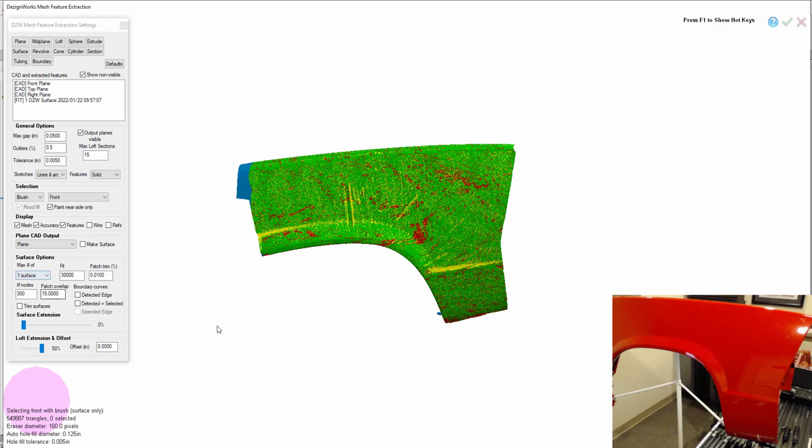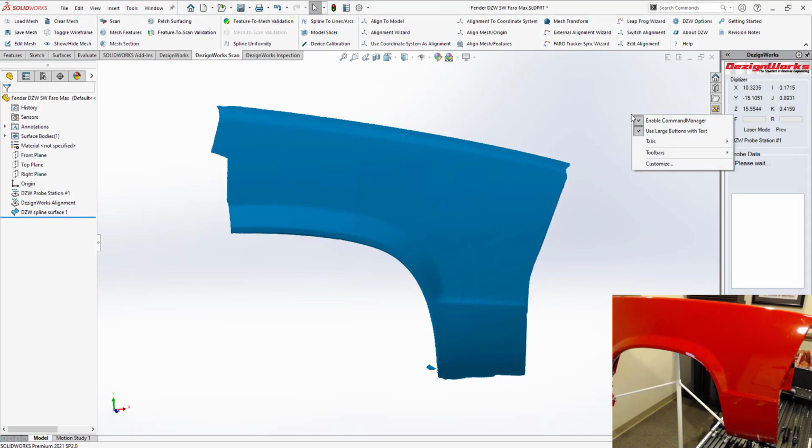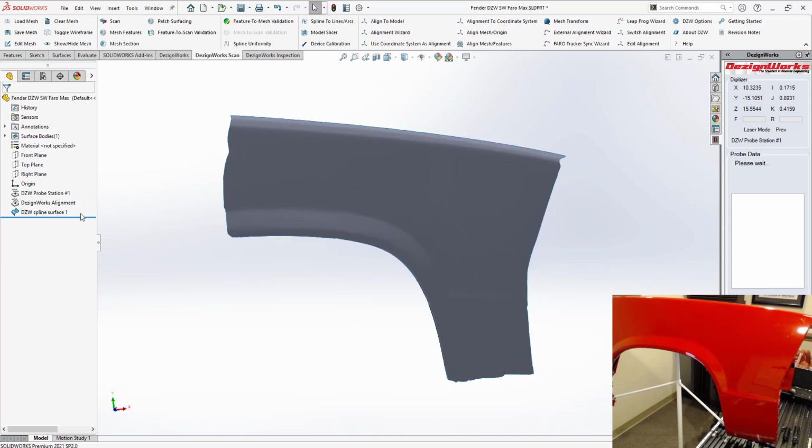We can leave our accuracy analyzer on and test it here first. You can see it's holding tenths. So let's build the surface and check it out in SolidWorks. So now we have a surface there. You can say show hide mesh. There's our surface. That's one surface in the tree. Let's see how accurate it is.